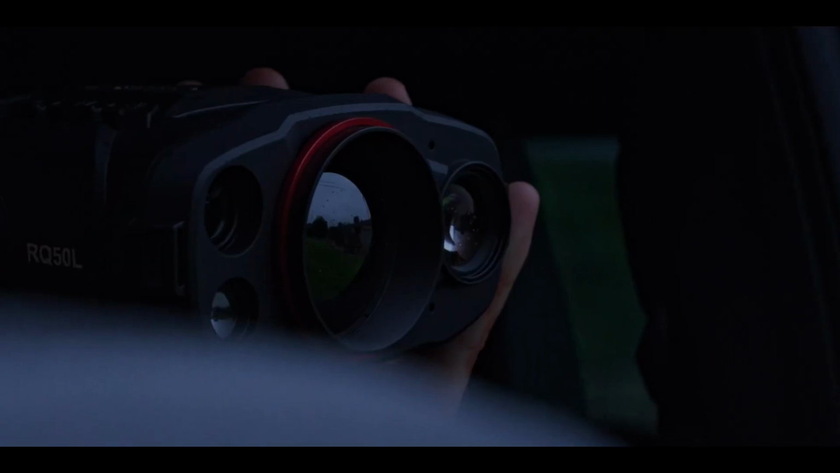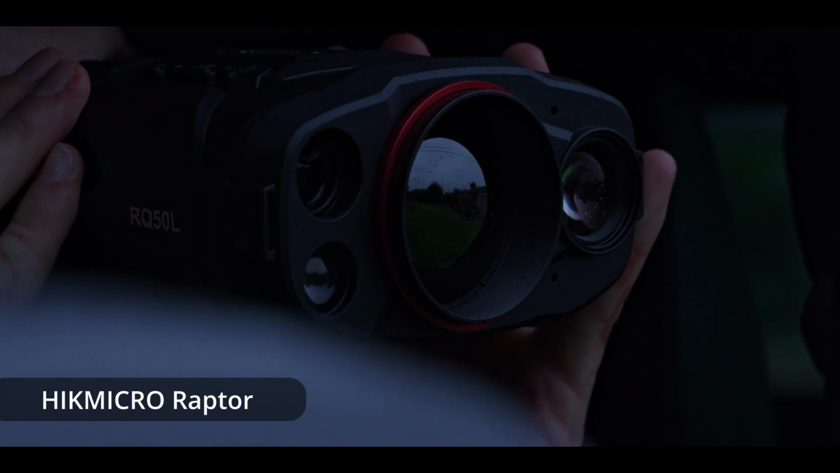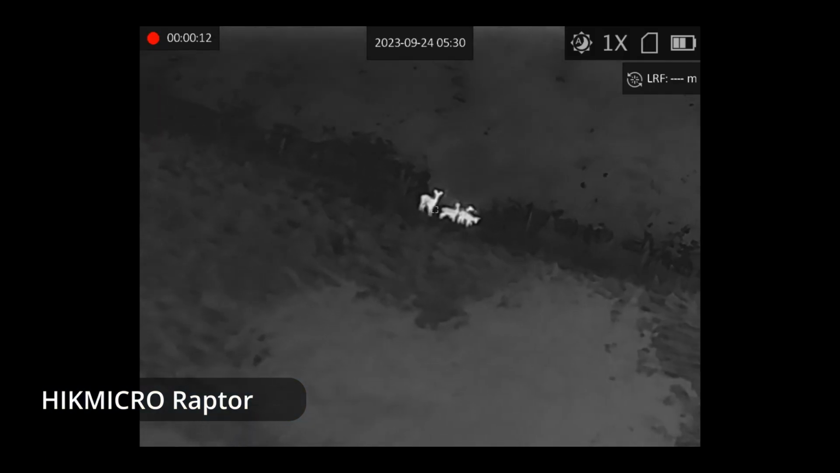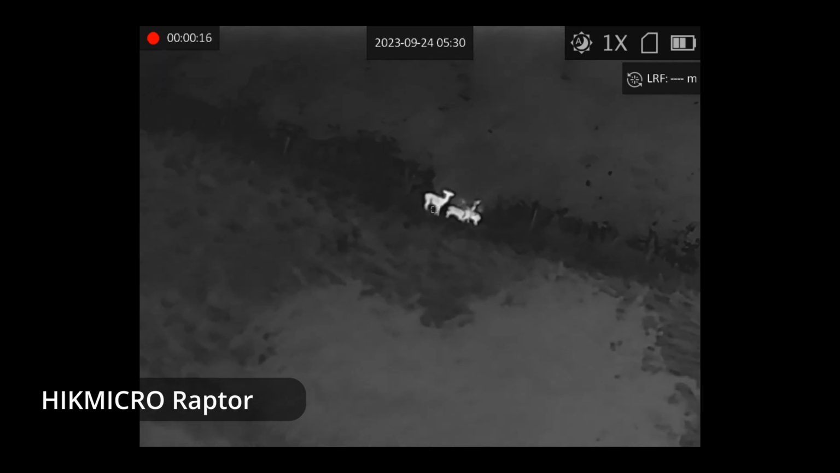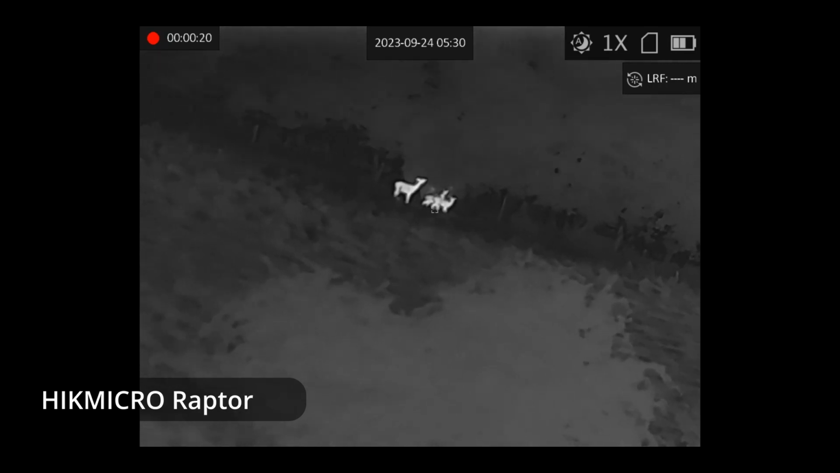But just check it. There's one. Look, I can see with the naked eye. Yeah. Can you get some footage? Yeah, I'll hold there. So it looks like there's a couple on the woodland edge there. Jonty seems to think that using this HIKMICRO, he can pick up some more in the woods, which is useful. Yeah, I've got 4 heat signatures.